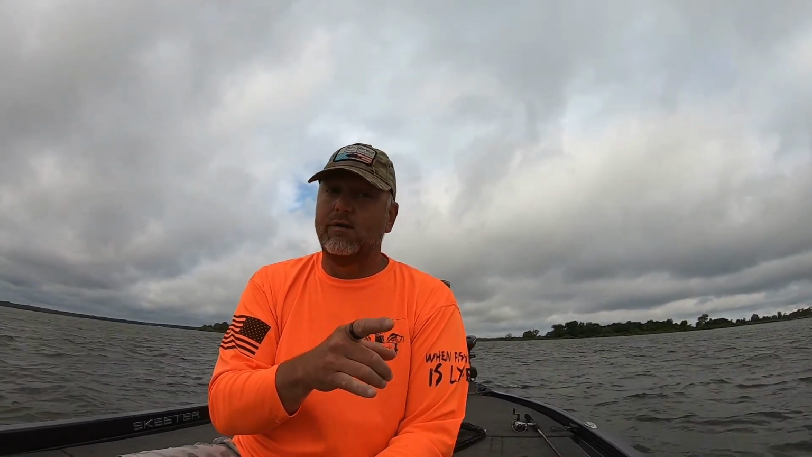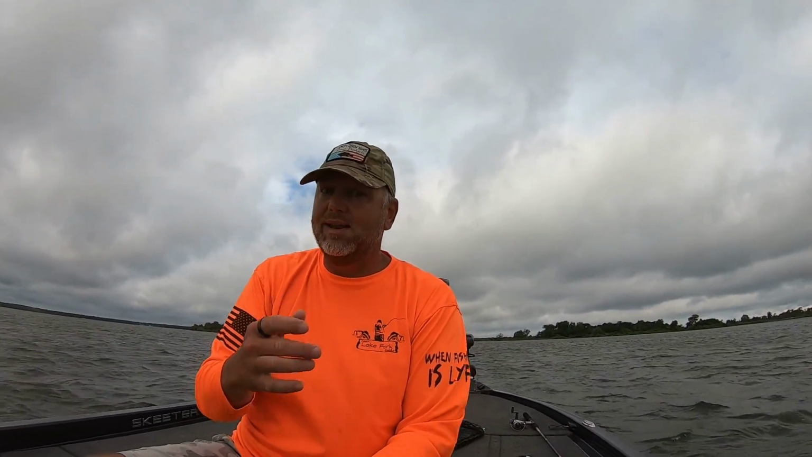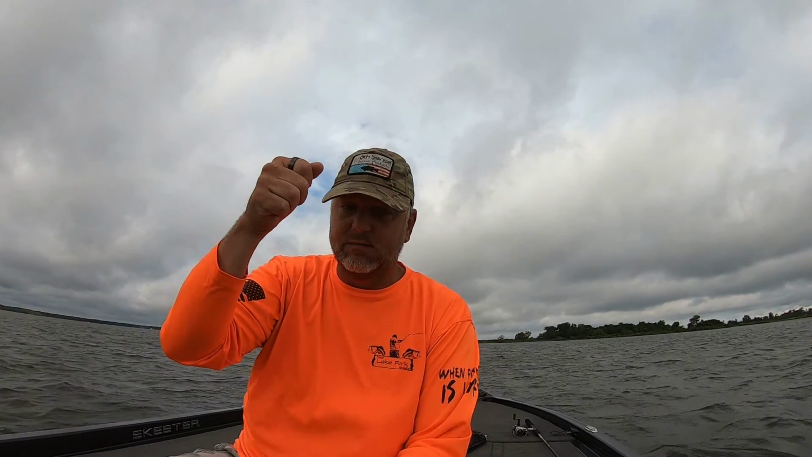2 of the fish I've caught already, which ain't on camera, I didn't know I had, and when I raised up, my pole just got heavy like I was hung on the brush, but it's actually a fish. So we're gonna keep after him.